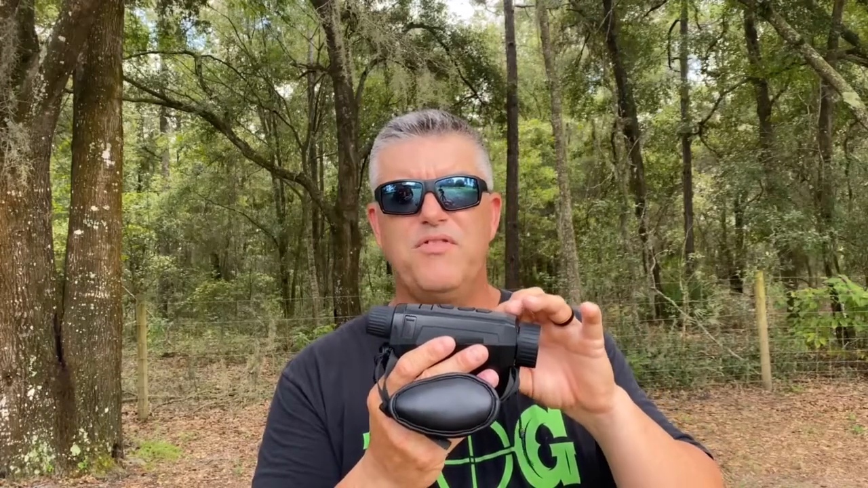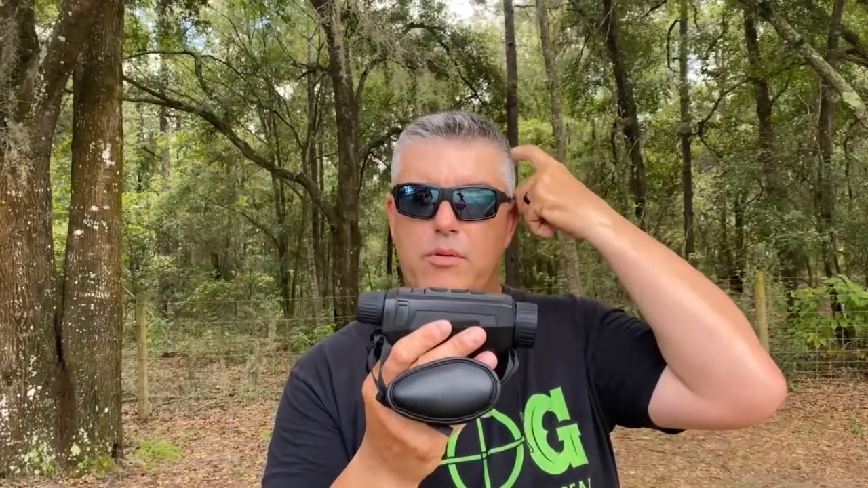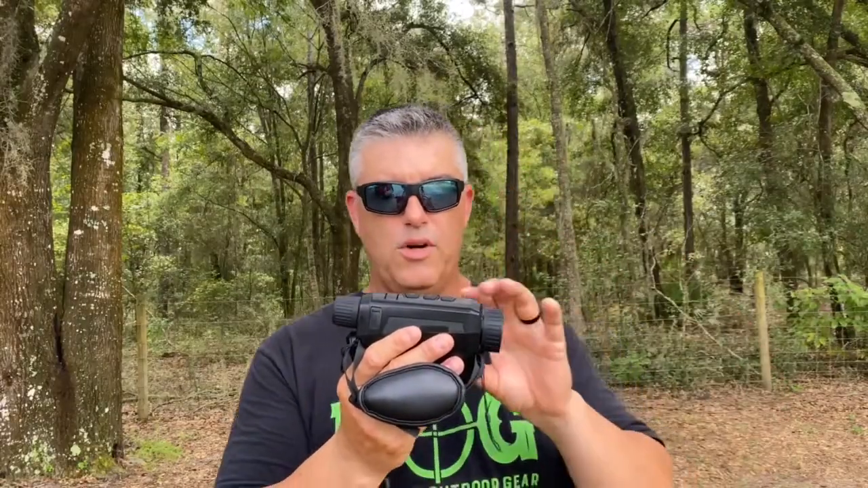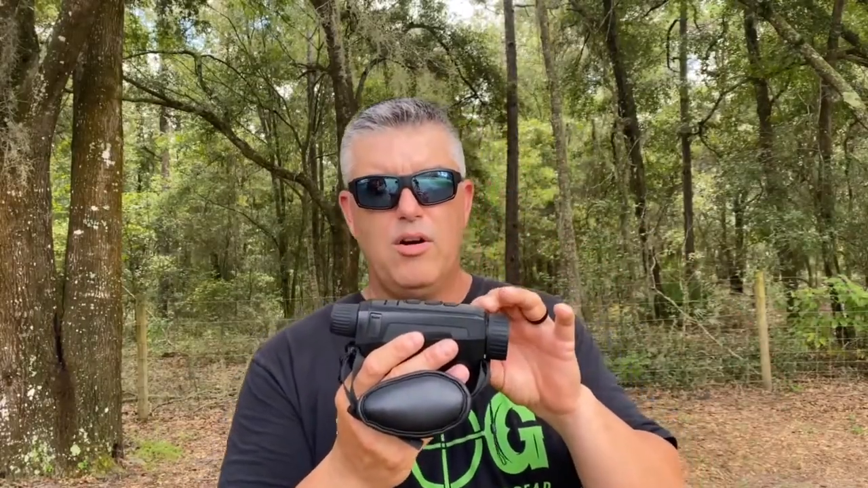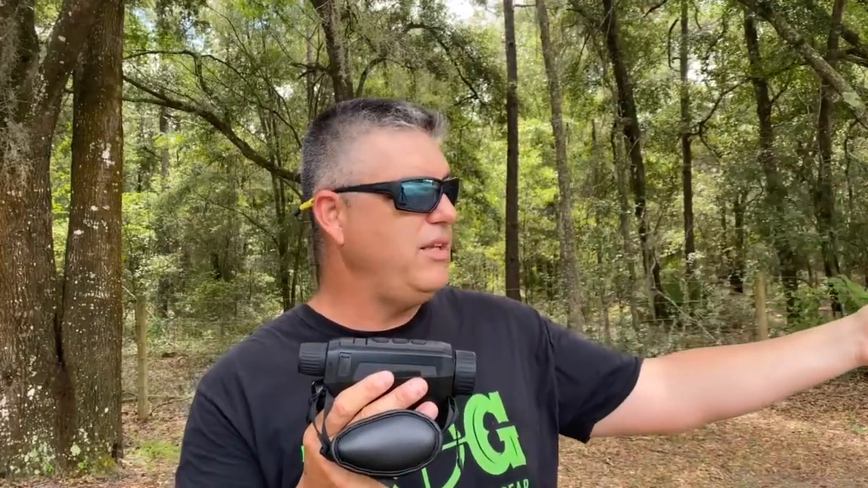You can't even find a 640 monocular for less than $3,000. So this thing's already cheaper than most of them with that sensor. And as far as the clarity goes, it's a 2-power, and the clarity is amazing. I love this thing. It has great short distance capability, but long distance capability as well is amazing.